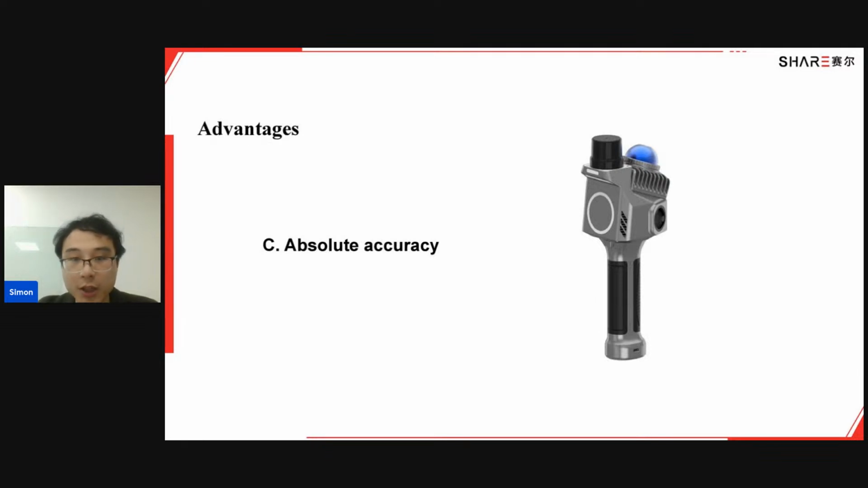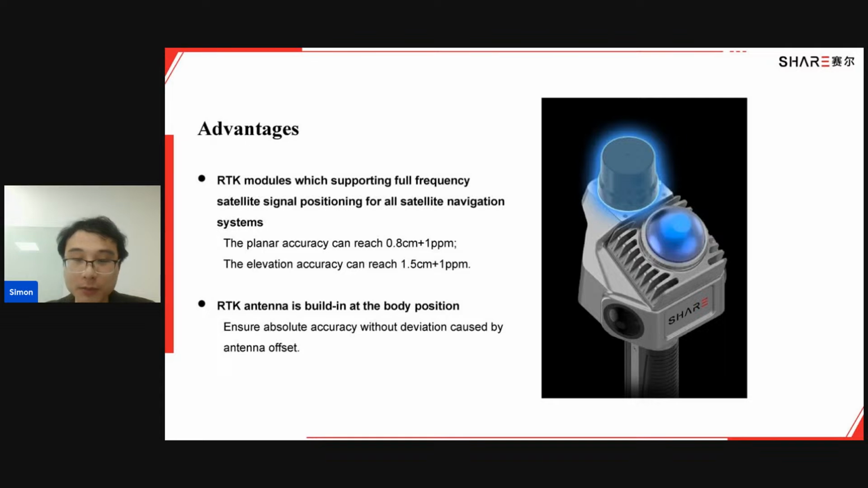The third advantage is the absolute accuracy. Of course, we use scanners to make a model of the real world, so we want it to be as accurate as possible. Like I said before, we have an integrated RTK module, and it supports full frequency from all satellite systems.